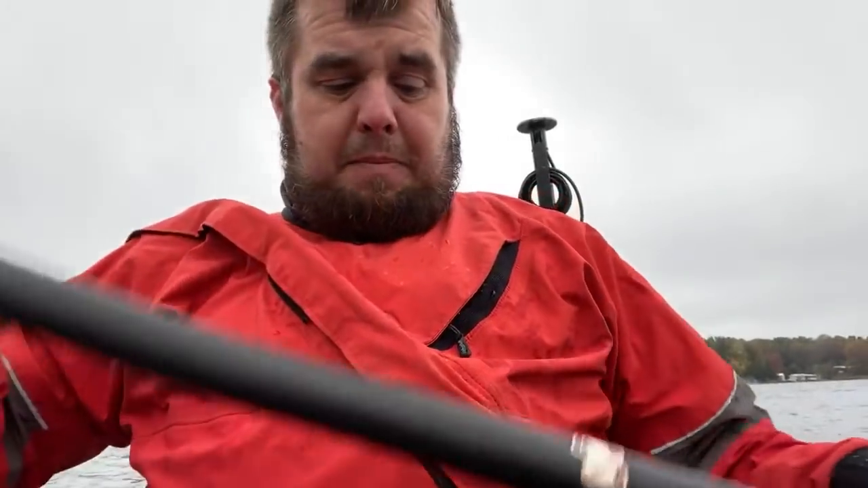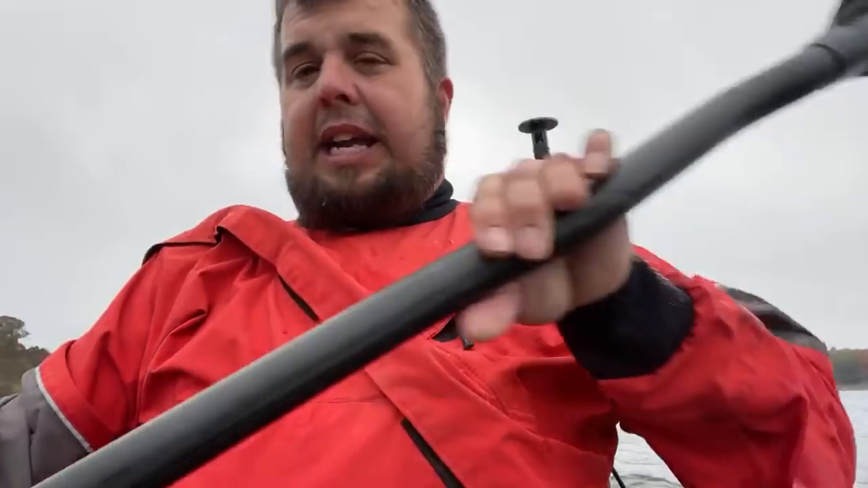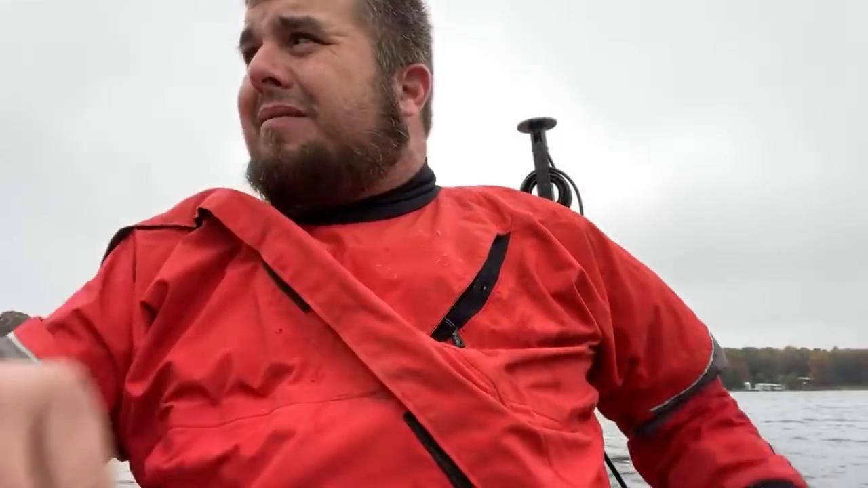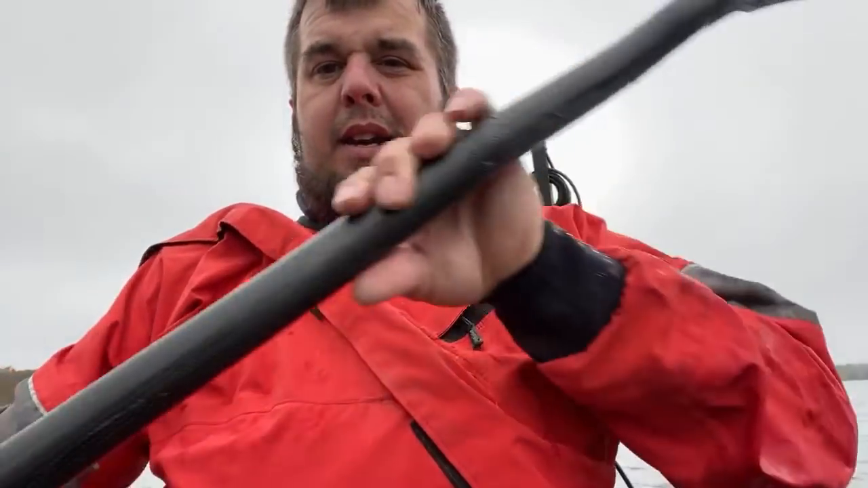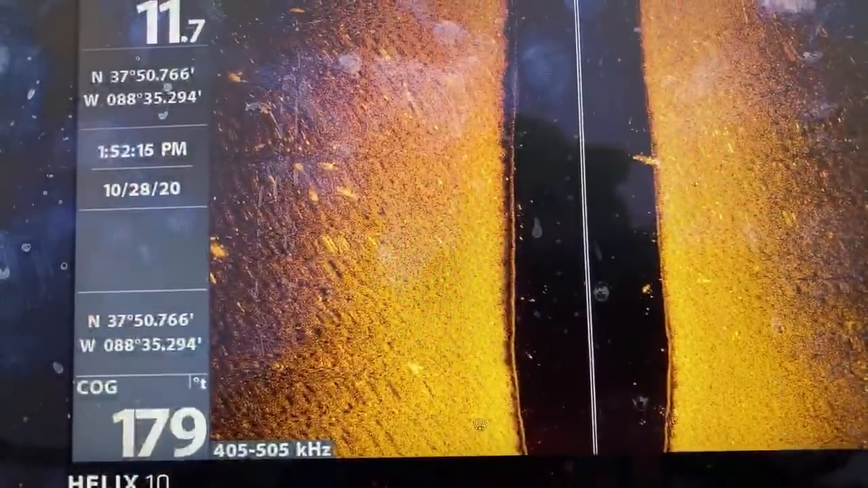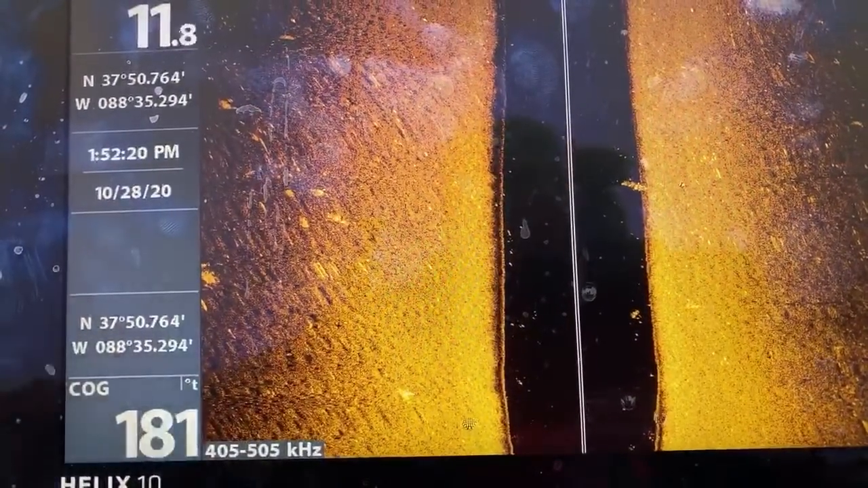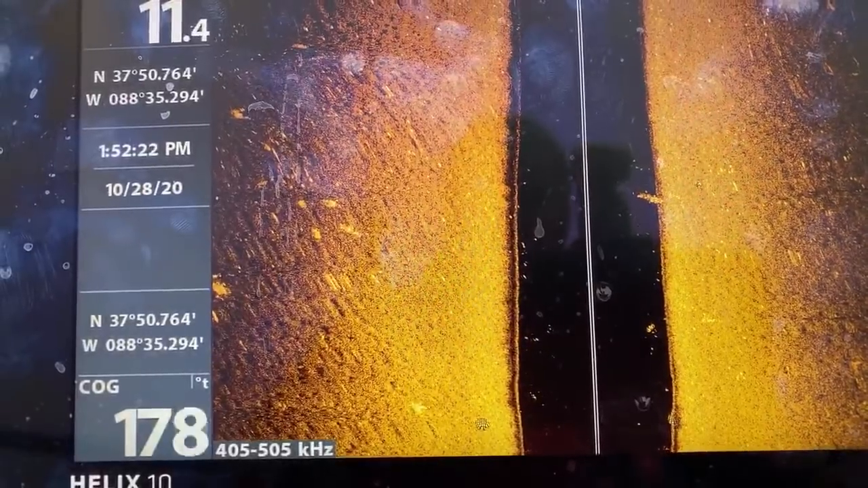All right. So what I have on right now is my dry suit for whitewater kayaking. It is a Kokatat suit. I got it about 8 years ago, and it still fits, surprisingly enough. So let me get switched back over here. Yeah, you do, Destiny. So I'm going to be letting these fishermen go by.